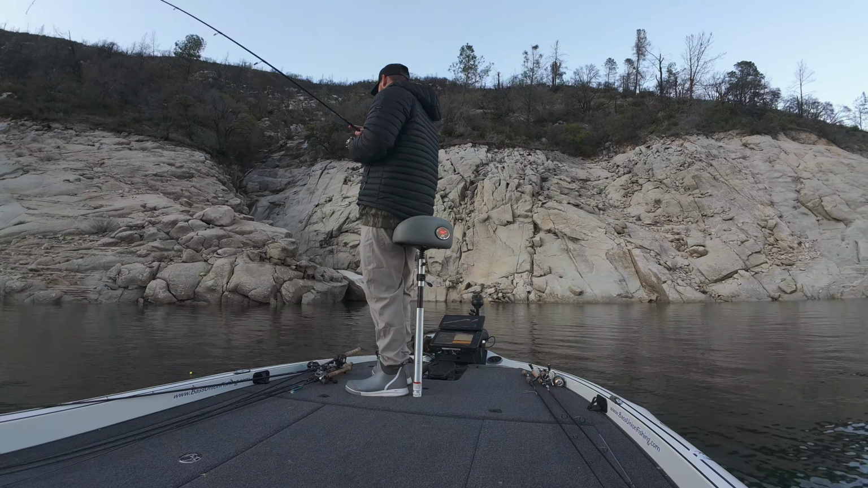I think this camera died. Yeah, fun little spot. Take it. Some of this running water. Not a bad little guy. Too bad this camera wasn't recording. That was sick. Man, look at the colors on this thing. It's beautiful. Gotta love it.